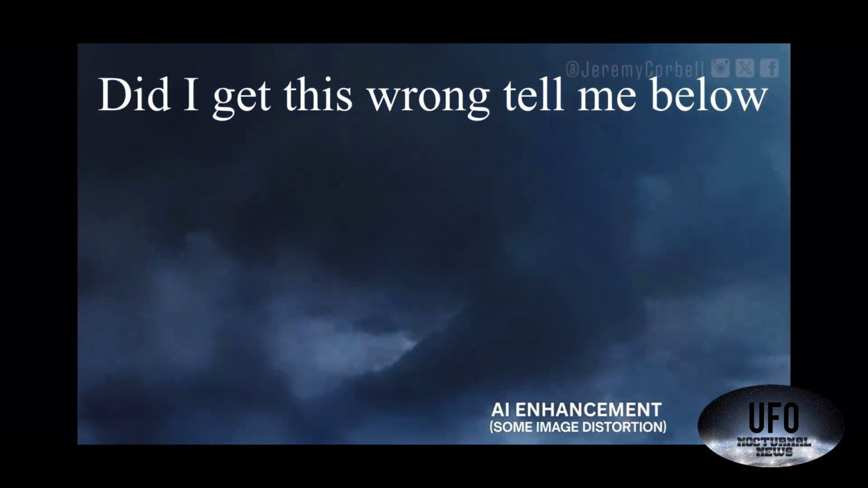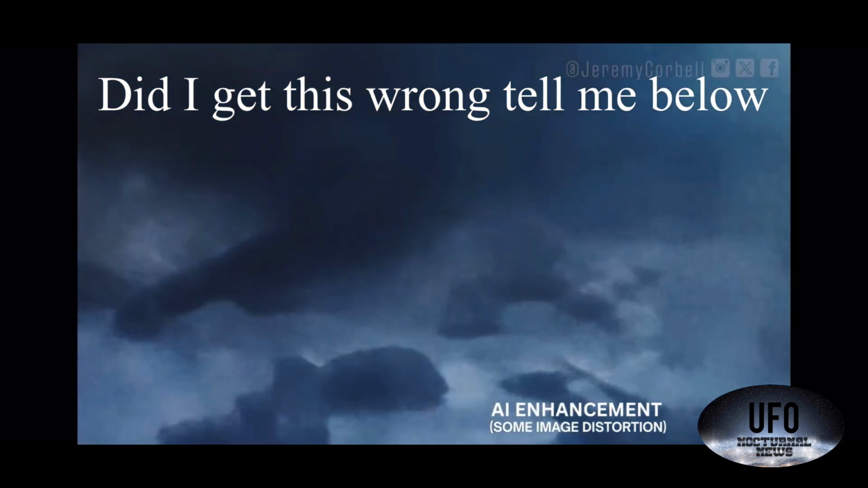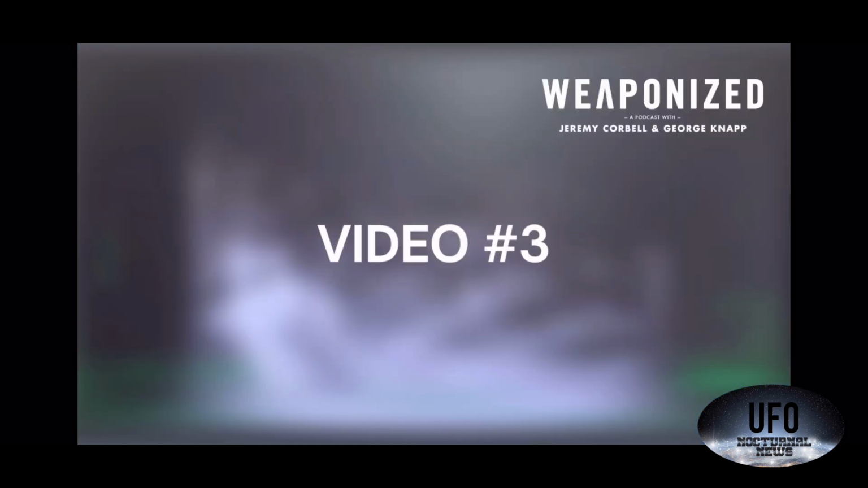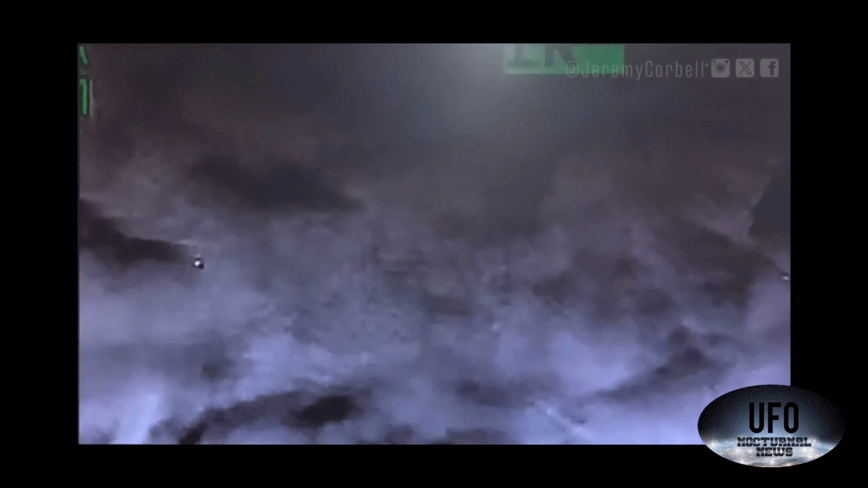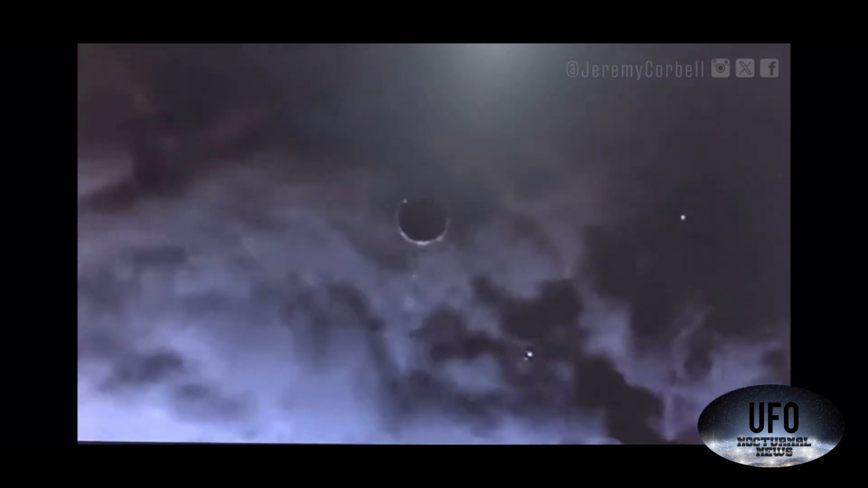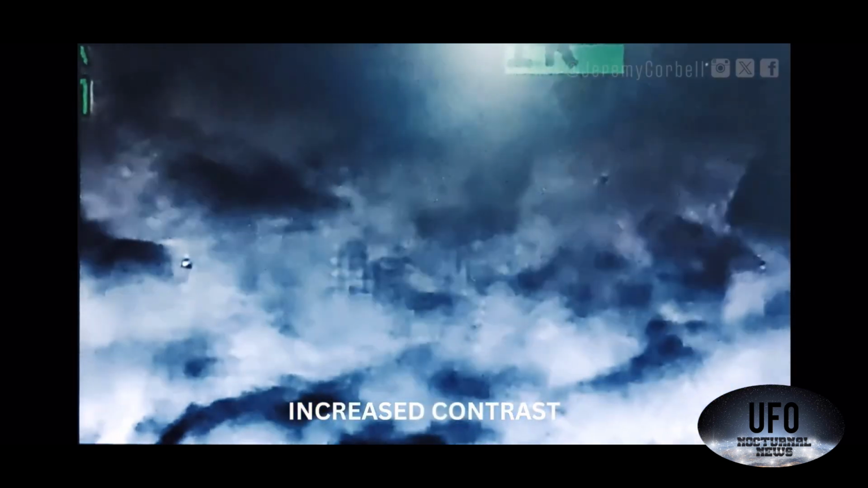Now, another thing I noticed, whenever the object moves, okay, the camera seems to be panning. Now, what have we learned from my many NASA videos? Okay, the object needs to move independently. Okay, so it's like when you have a glare on your cell phone and you're recording a video, and when you move your camera, the glare moves, right? We've all done it, trying to get the sun out of the shot, things like that. And that's exactly what I think is happening here, okay?